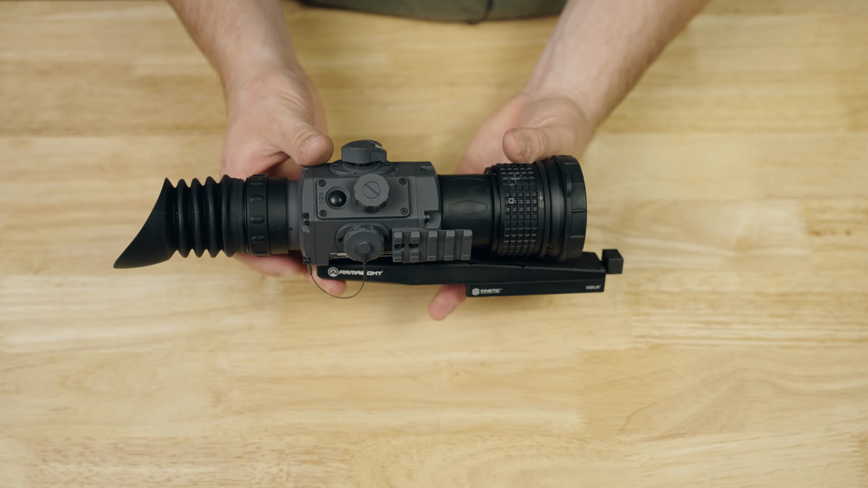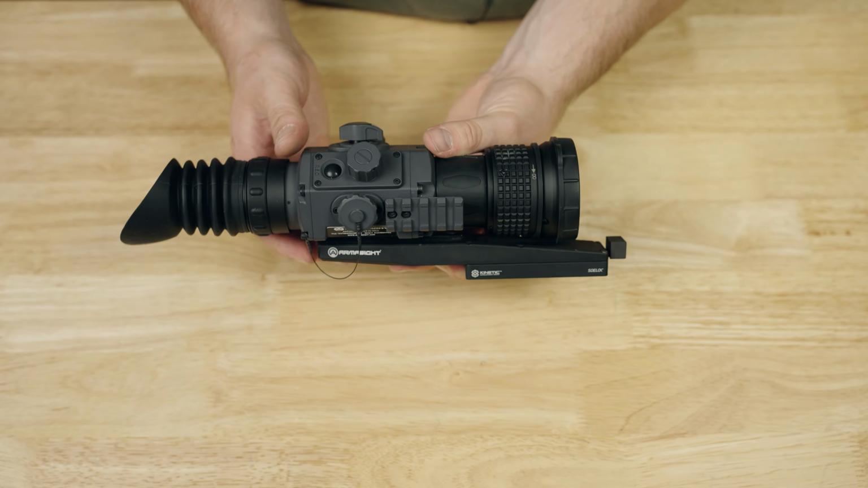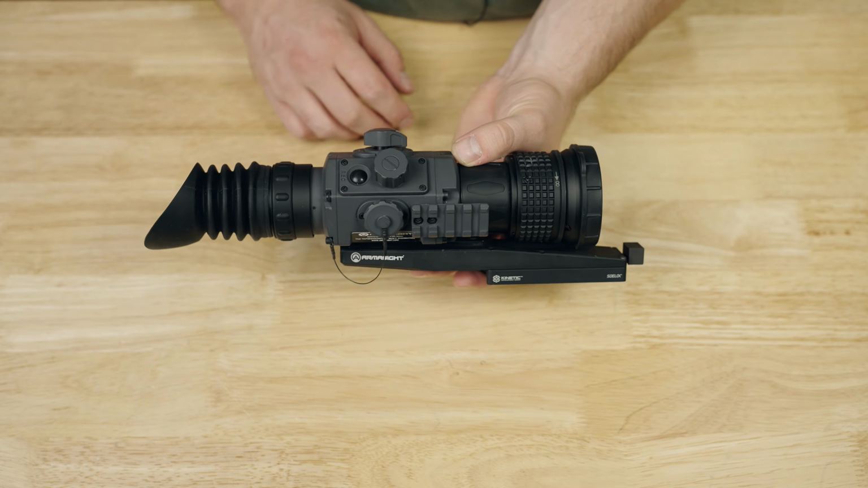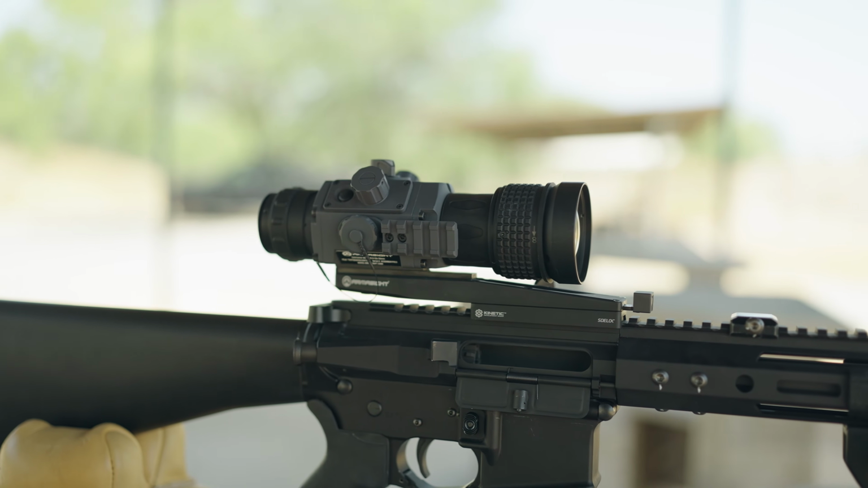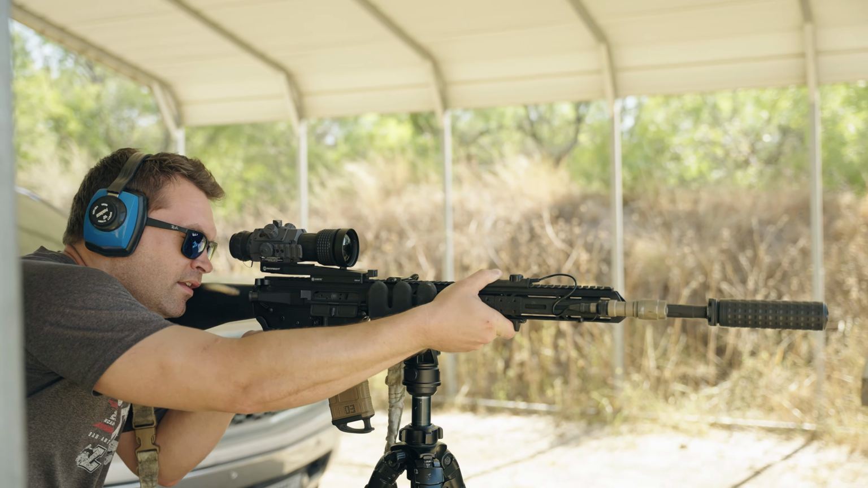Now, let's talk first about my initial impressions when I pulled this thing out of the box for the first time, because I feel like they are somewhat relevant to the review here. And that is that this optic just felt like one of the highest quality electro-optics that I have ever handled to date on this channel. It just feels like it is actually made for rugged and professional use.